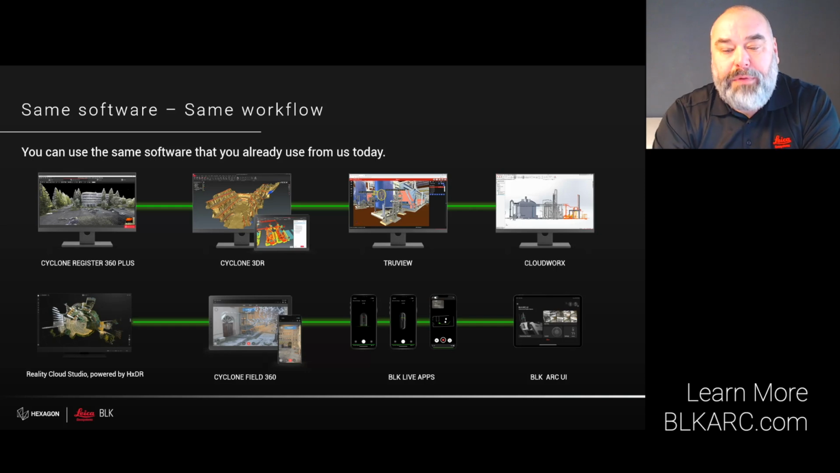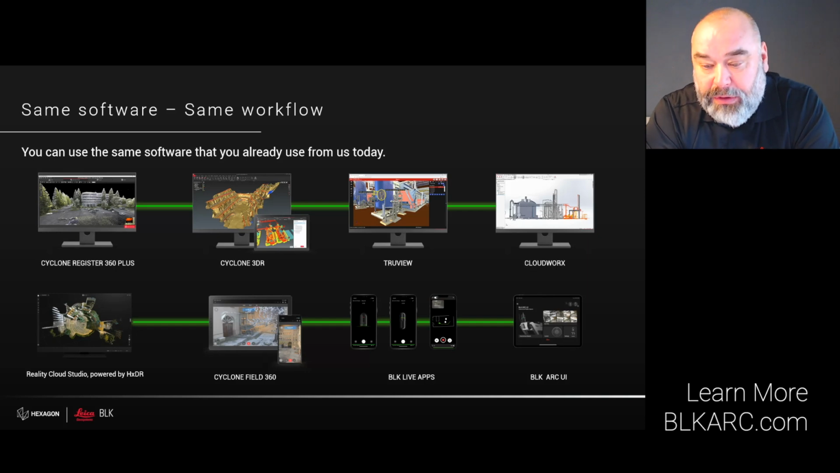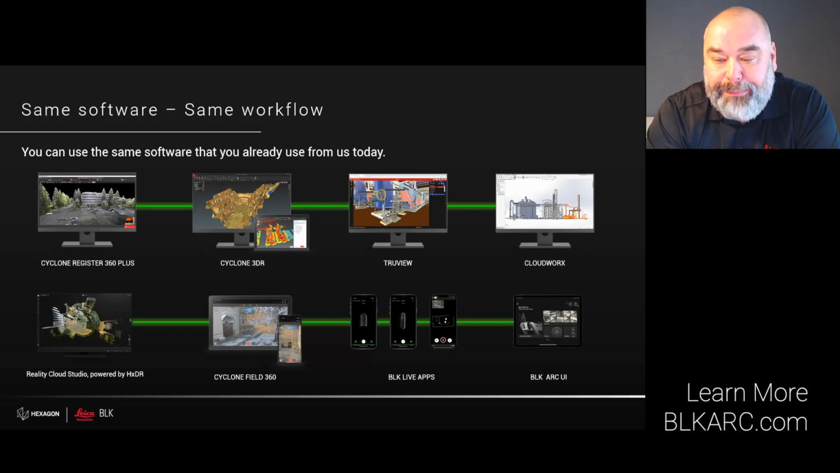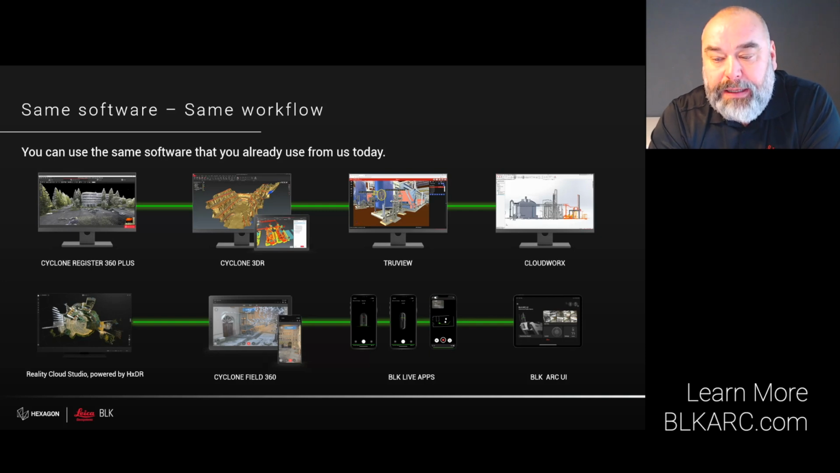In the office, we offer two primary workflows. A cloud-based workflow using Reality Cloud Studio, where ARC data can be uploaded directly from the field, for example, from the Boston Dynamics Spot, or through your mobile app. All processing is done automatically, allowing you to access, preview and process raw data, register it automatically, and stream it to various platforms. Really a fantastic solution if you have this workflow.